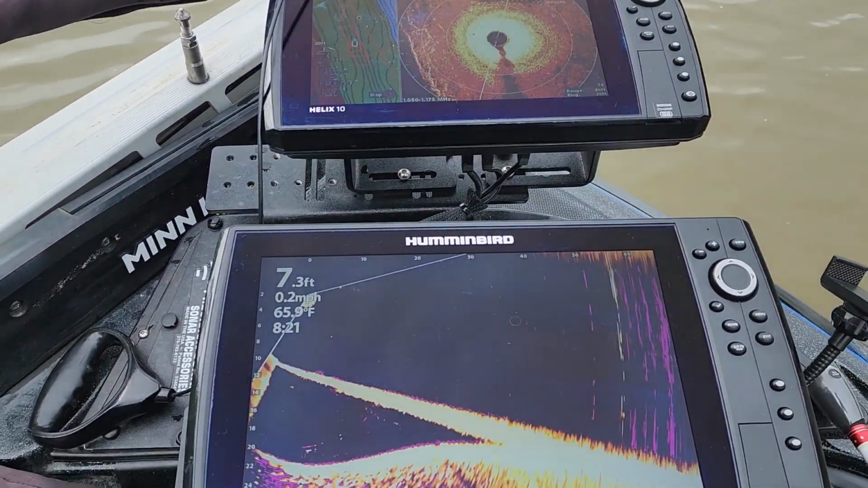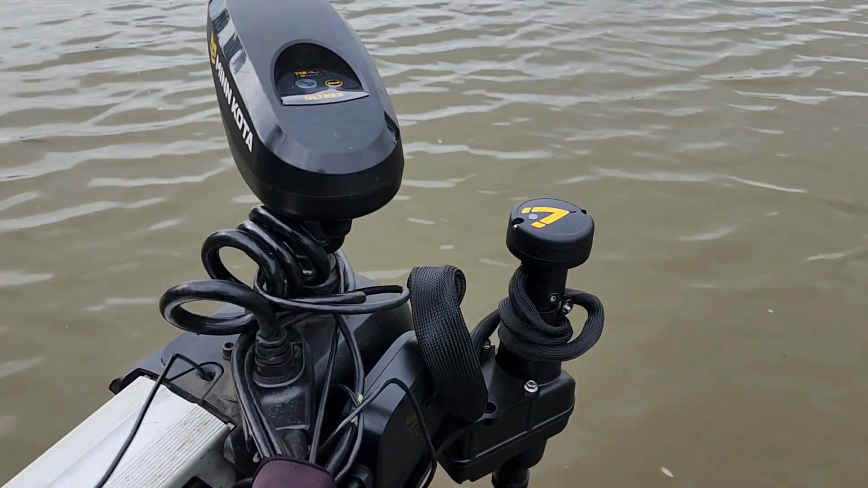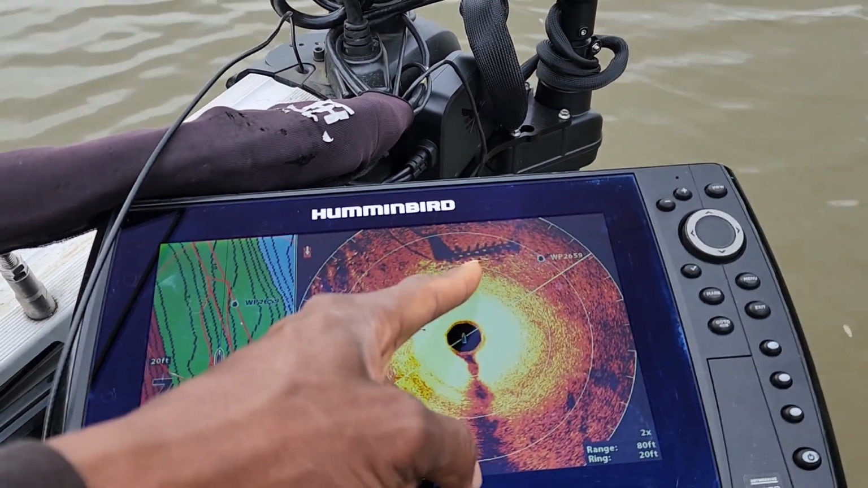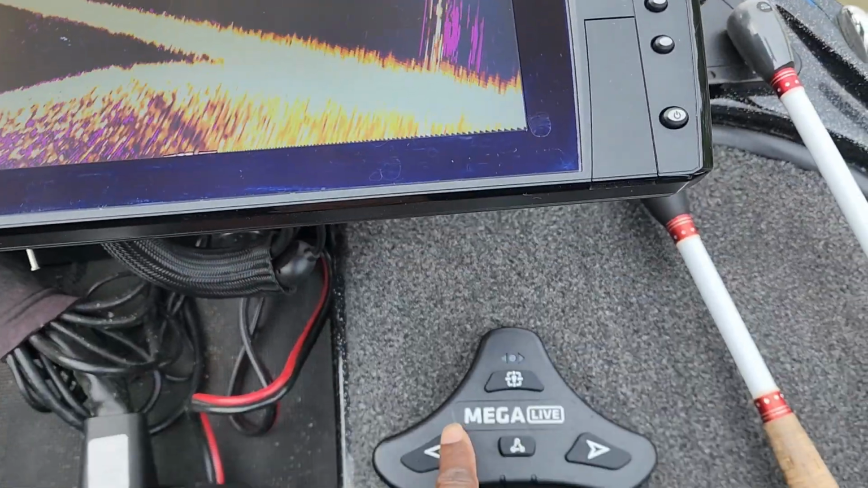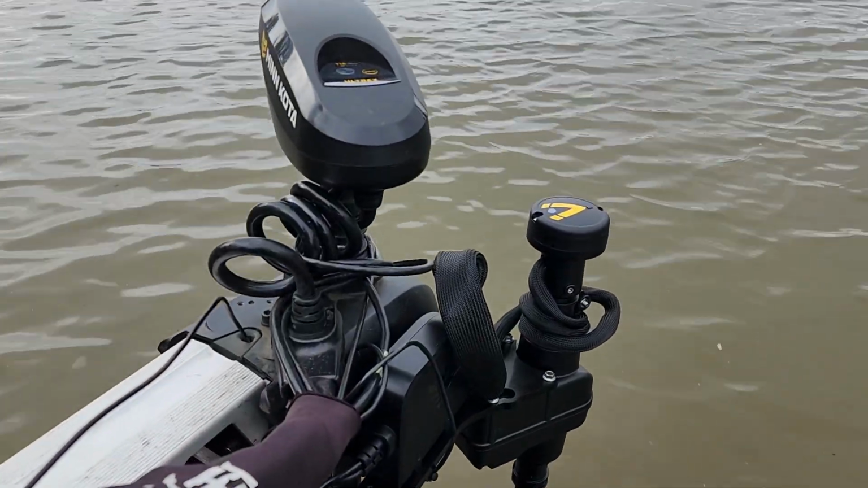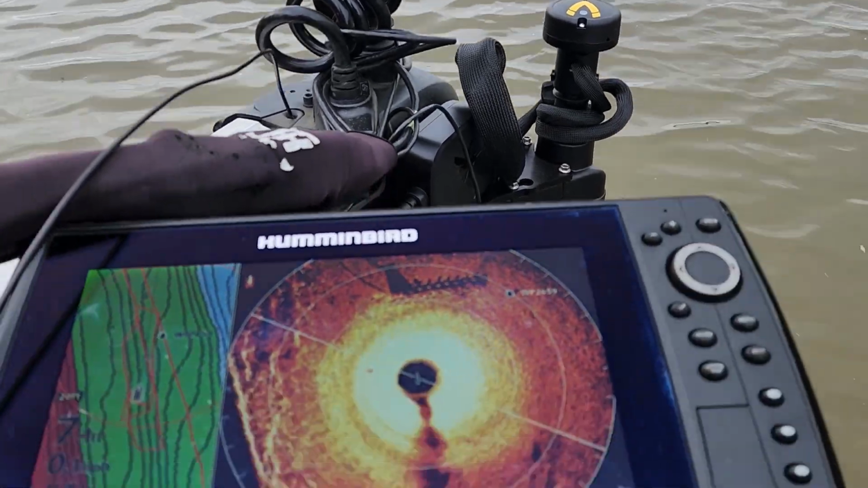But let's get right to it, guys. Taking a look at the target lock, you can see it's pointing out to the right now, but looking on the 360, that structure is straight ahead. So what we want to do is, normally I'm standing up, so I will just use this foot pedal to kind of change the direction of that target lock. So as I'm pressing that button, you will see that it's kind of scanning to the left.